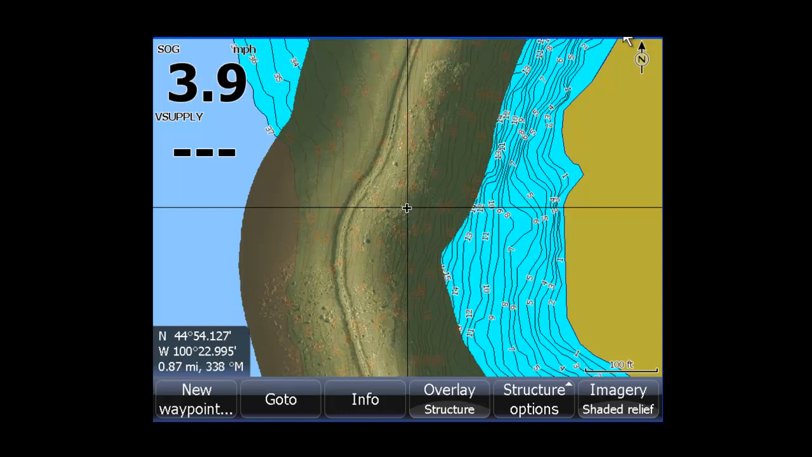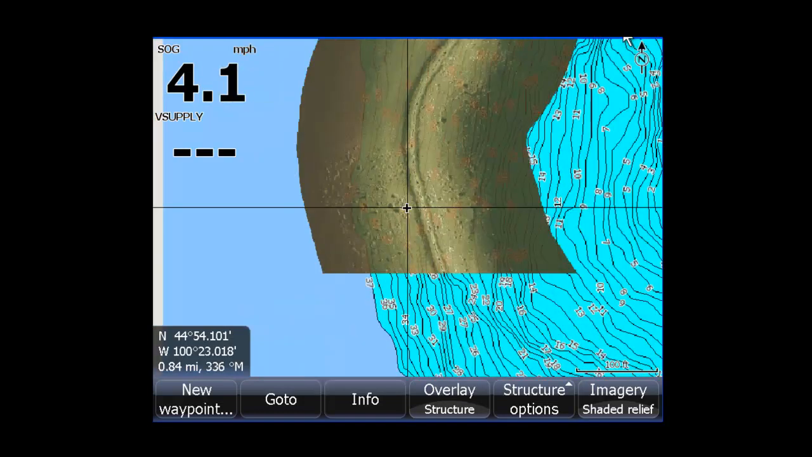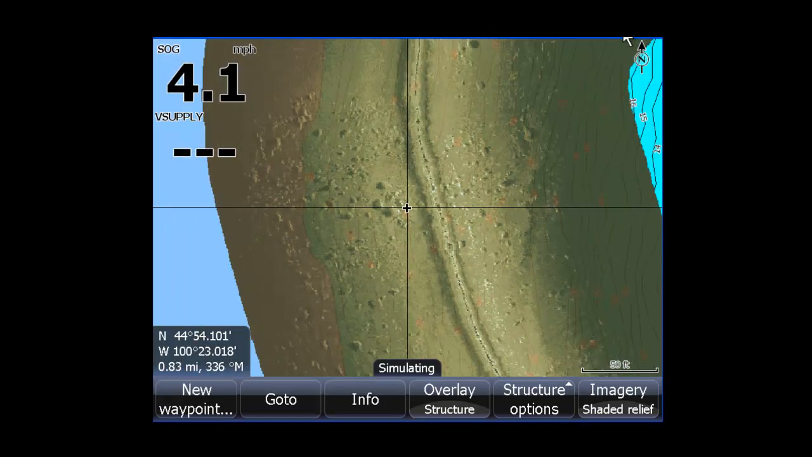Now, if you're using this map, think of that cursor as your boat. You can now drive over to anything on that map, and what you're looking at is just like that cursor. So if you wanted to fish that pile of boulders there, you would drive over, you could zoom in and zoom out, and isn't that amazing? This changes fishing.